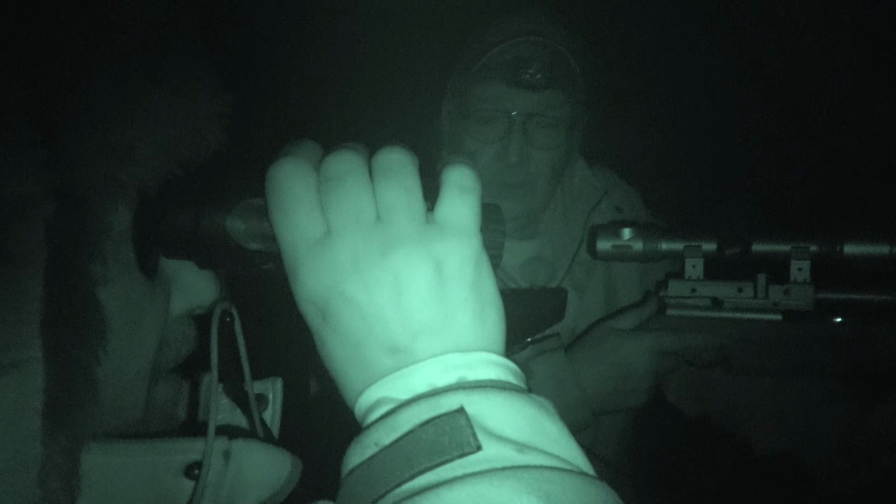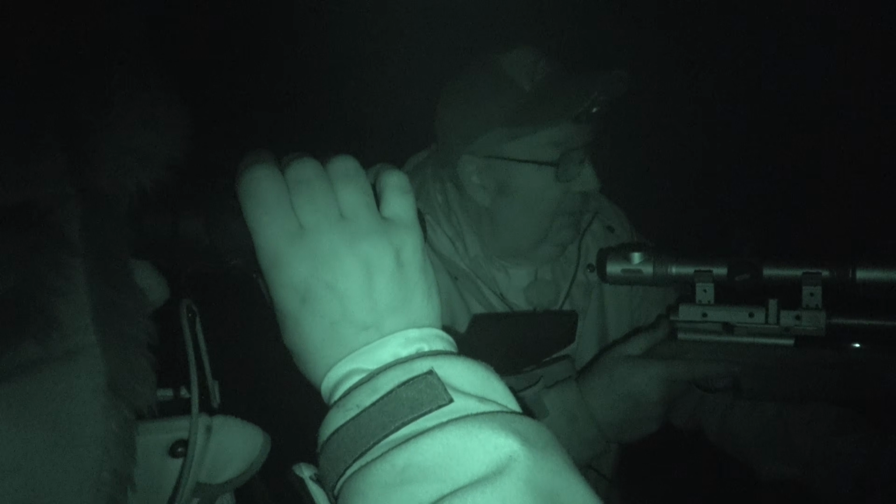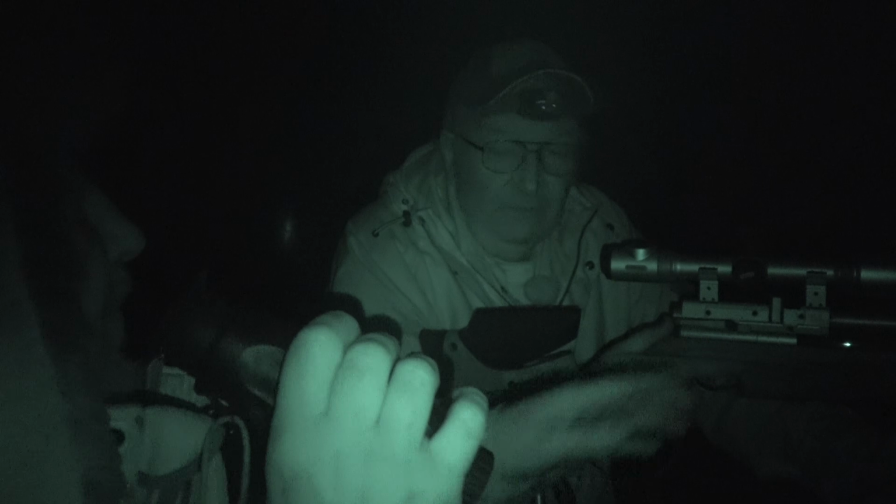Silly old question, do you use .22 or .177 on rats? I'm using .177 because it still does the job if you deliver it. Well, I've got to admit that Jim uses .177, and his is a lot more powerful and kicks them out.